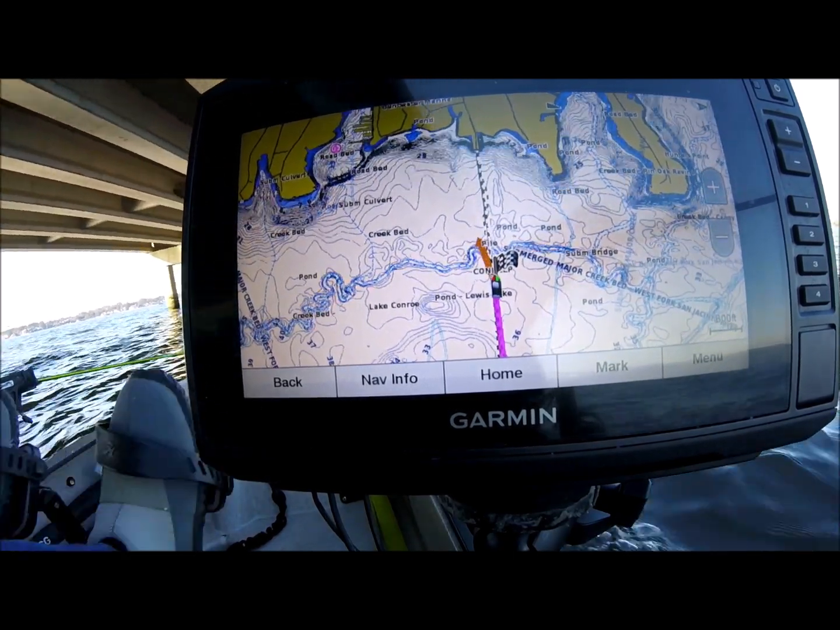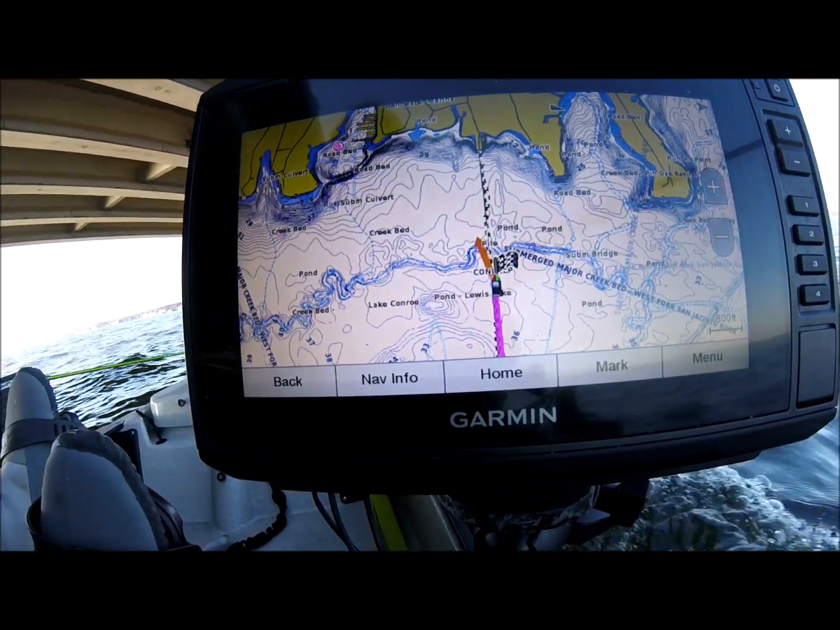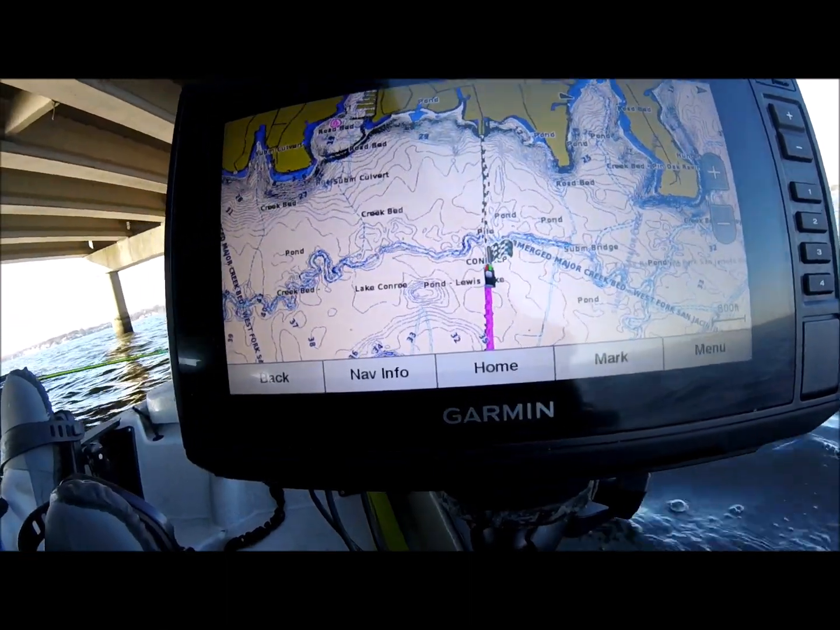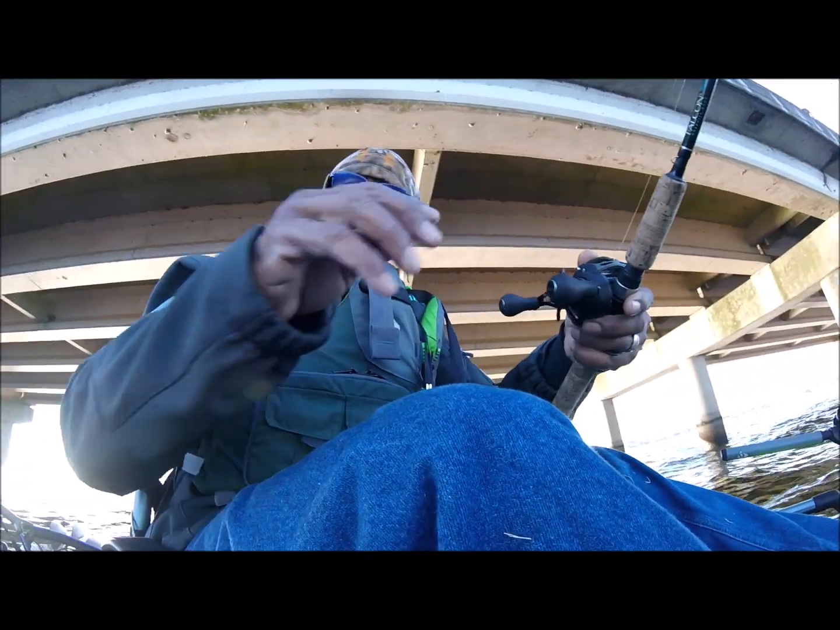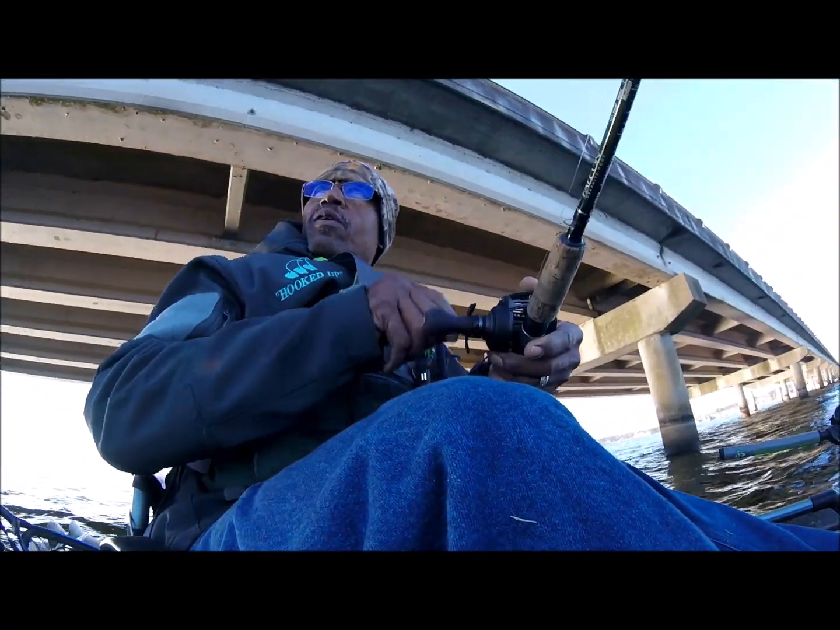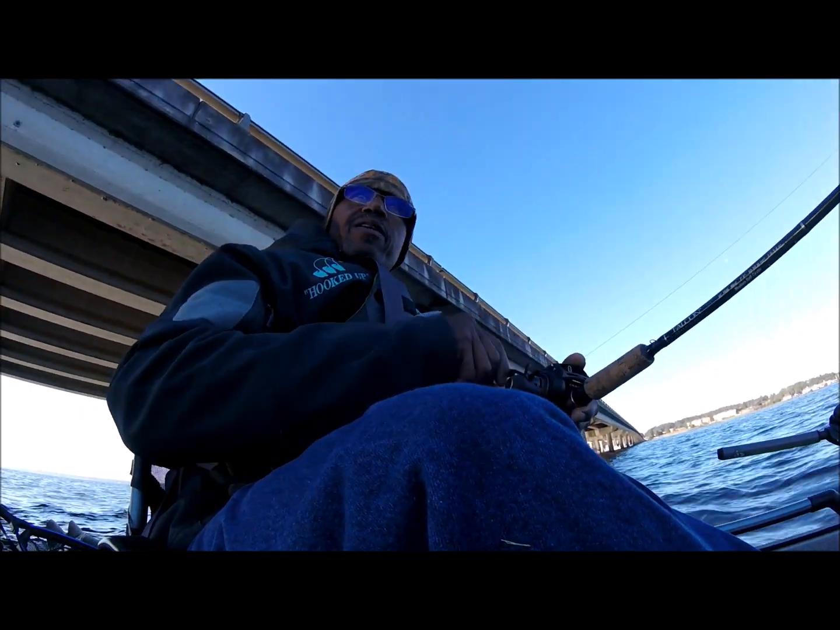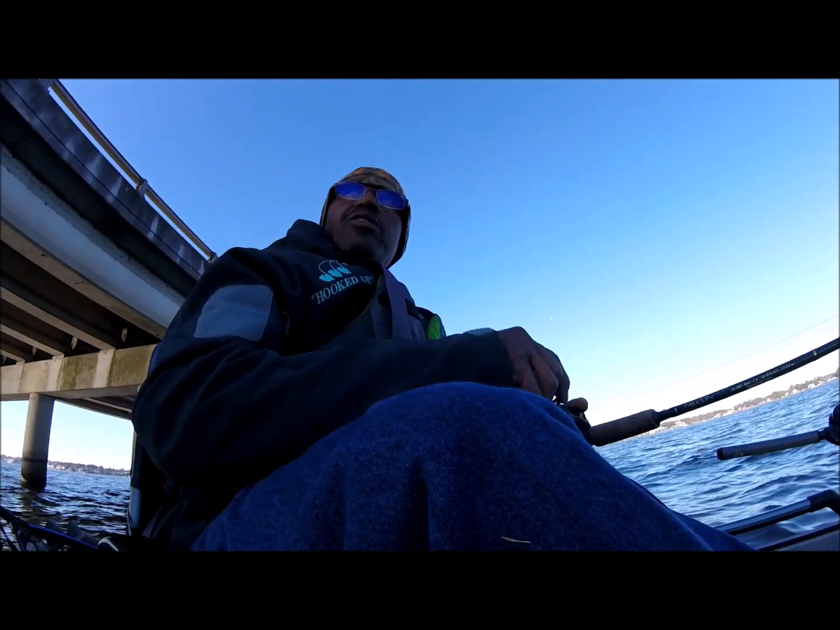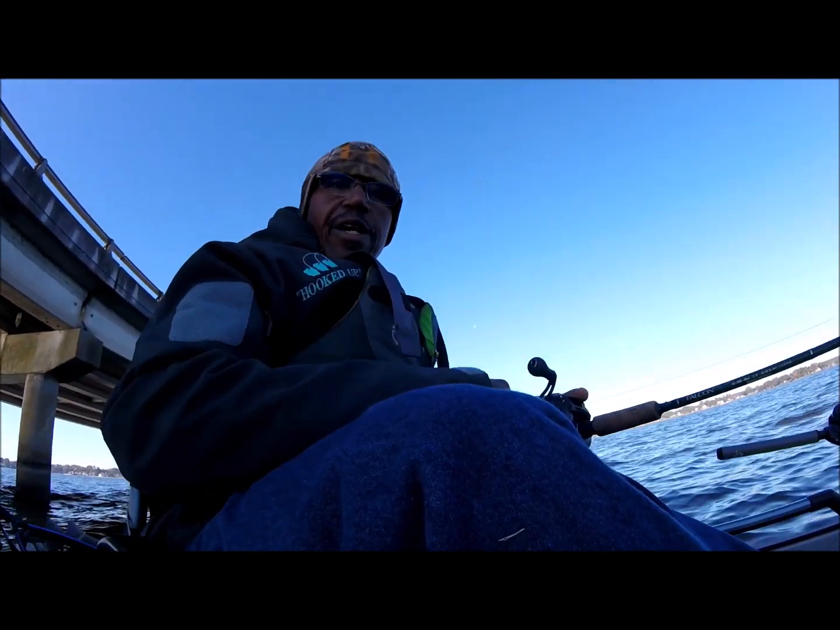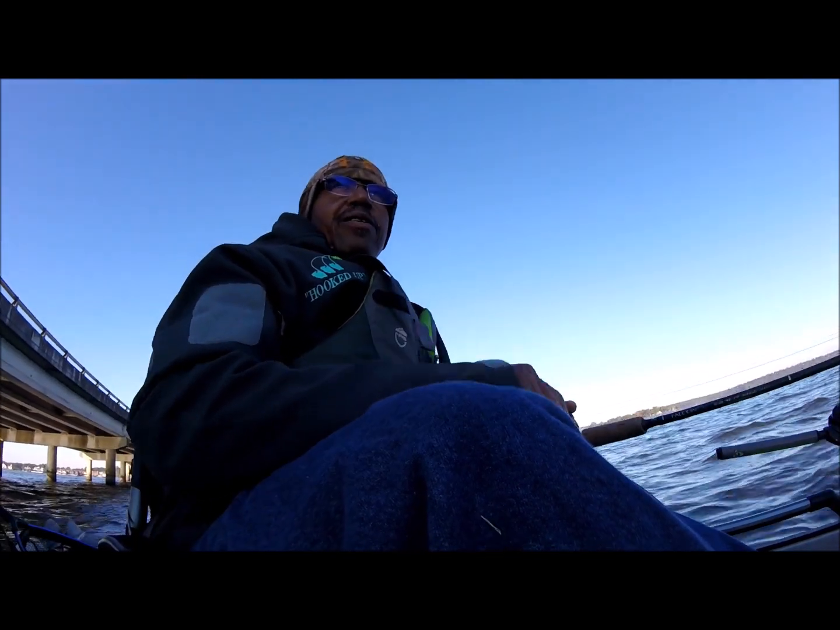I'll be arriving here in a second. There it is, telling me to turn to get up under here, but I'm not because I'm trolling this bait behind me. But I'm in the general area, guys, and that's the beautiful thing about those electronics, man. It really lets you target a certain area and a certain fish. So I'm just bringing this rattle trap in and putting it up. I didn't get a hit on it, trolling out here.